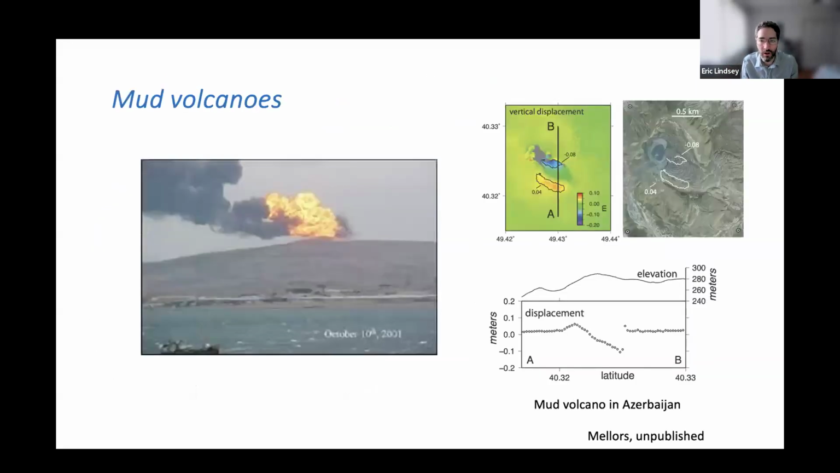Here's another kind of crazy one. This is a mud volcano that erupted. I believe this is in Azerbaijan. A mud volcano is a different type of volcano that can be driven by gas pressure within the earth and other types of things.